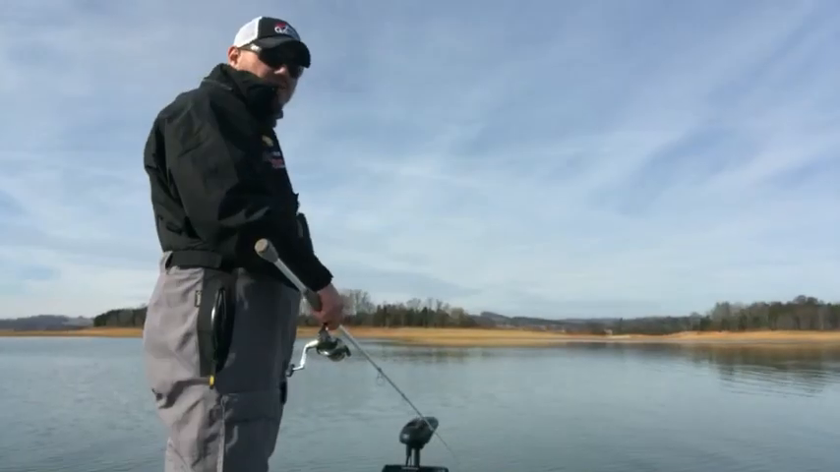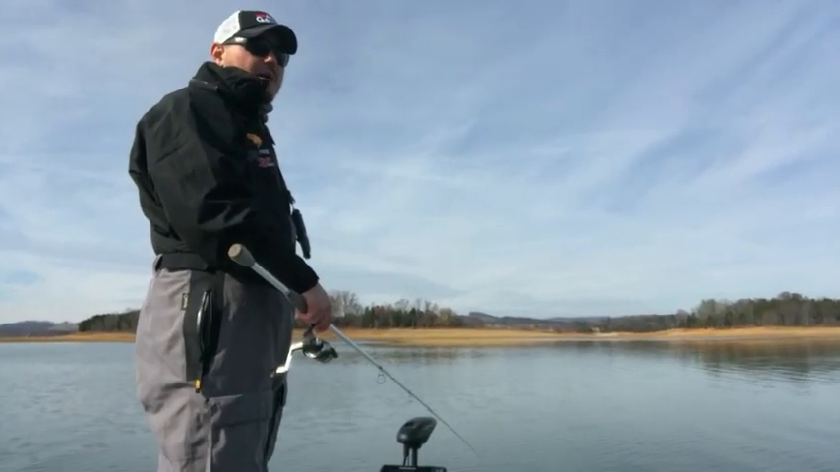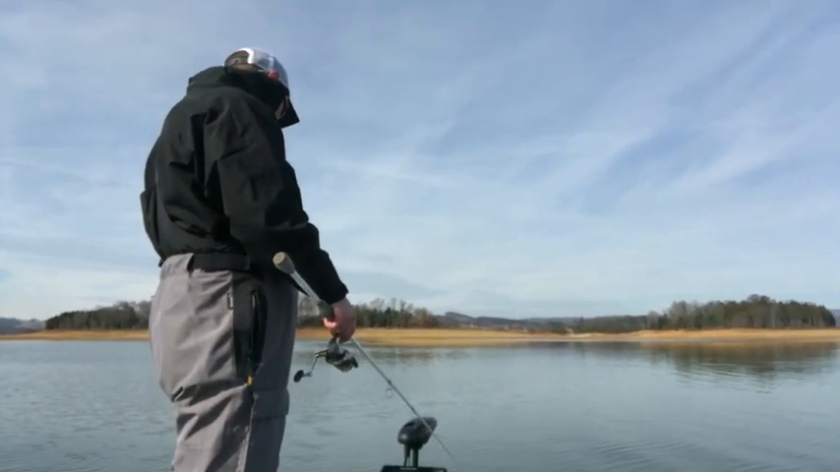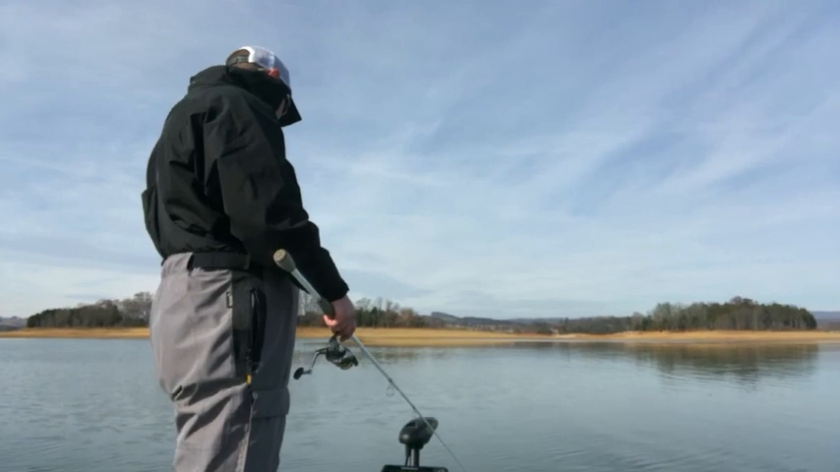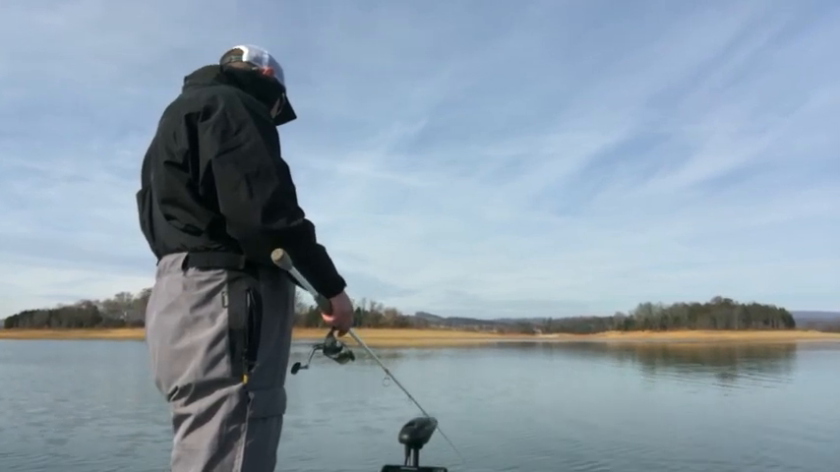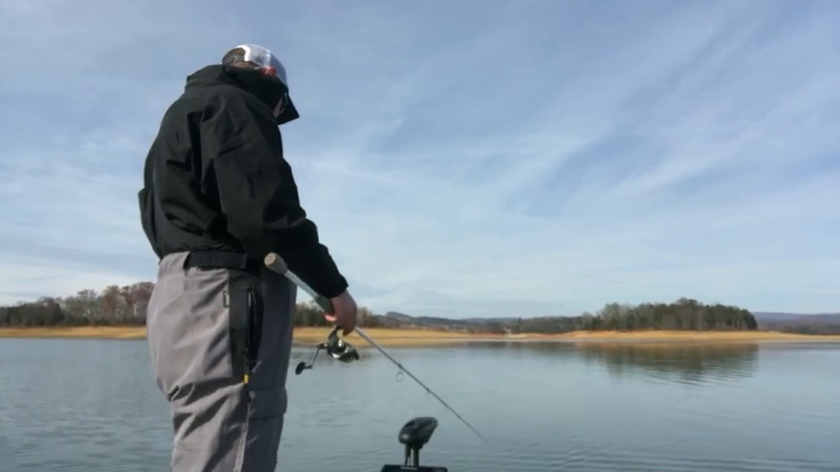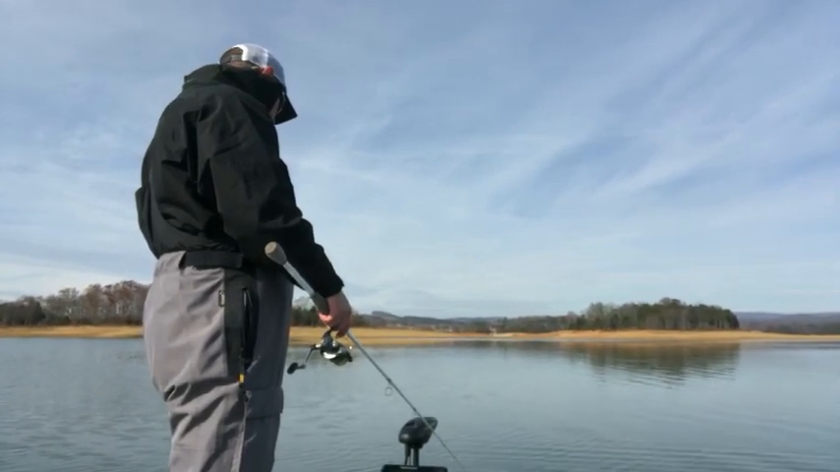I'm just marking fish, and then I've got my unit set up here. I've got the sensitivity and stuff cranked up. There comes a fish. Eat it. He's there.